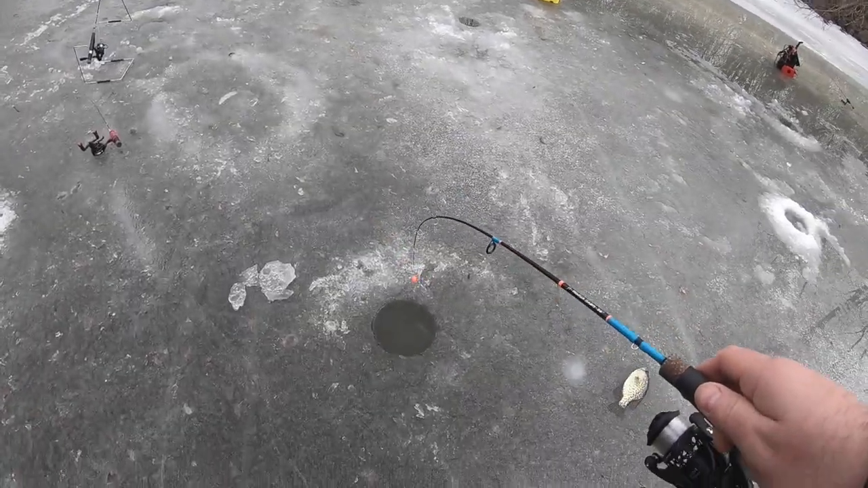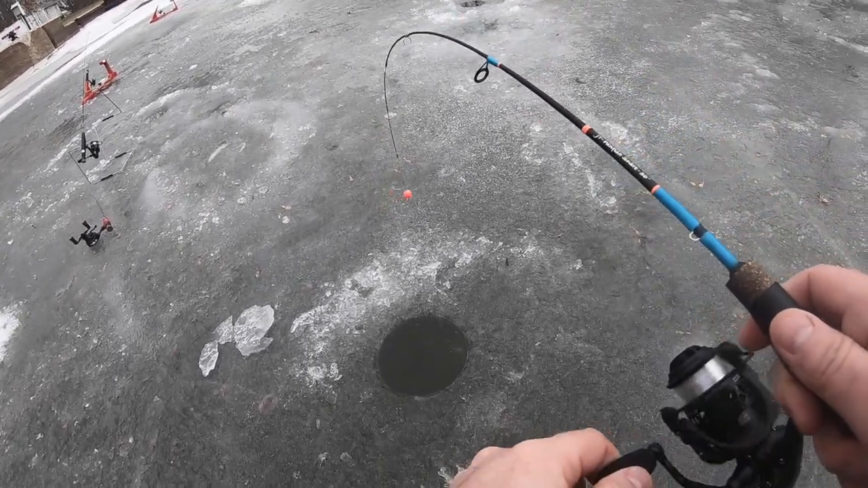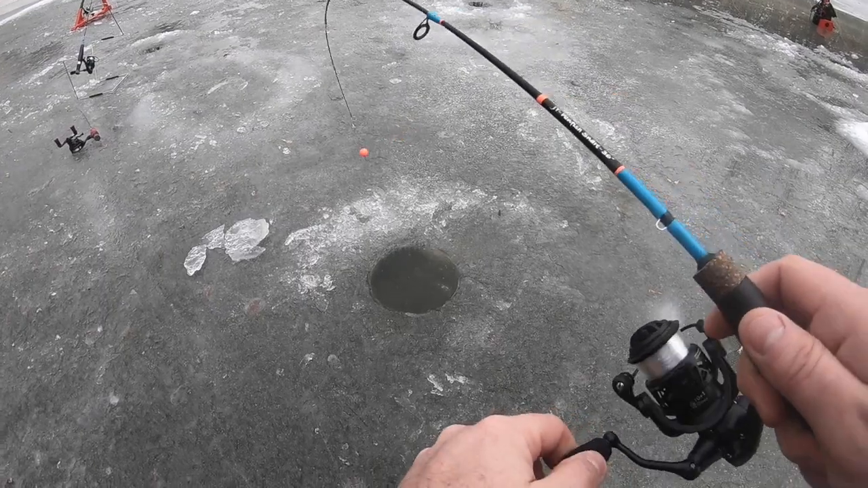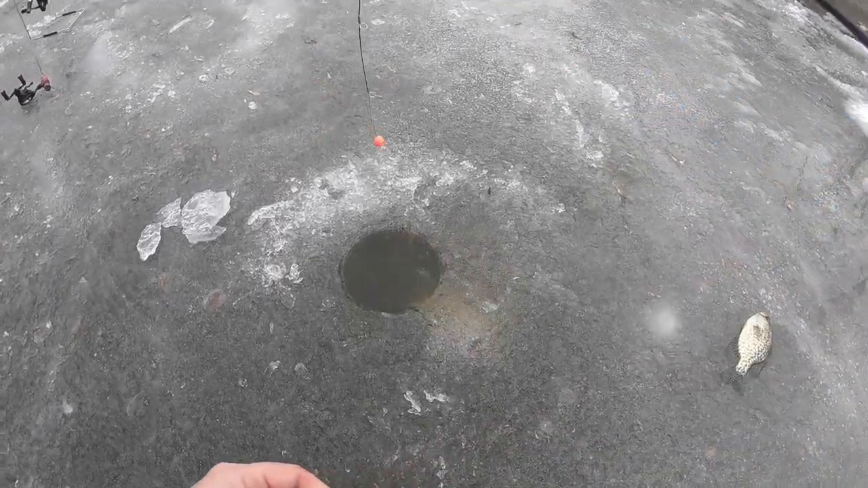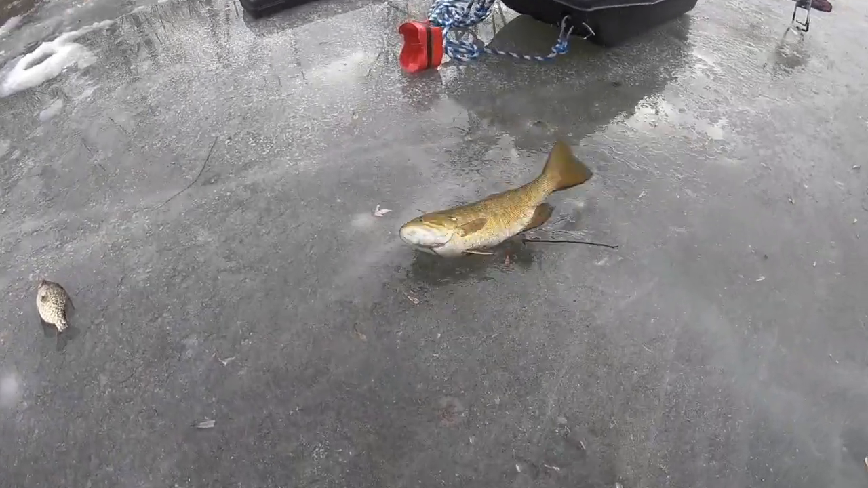Well guys, I almost just lost my snare rod down the hole. My stand fell over, the rod fell on the ice and started sliding. Just put this, oh, it's a big smallie. Big smallie. Yeah. Big smallie.